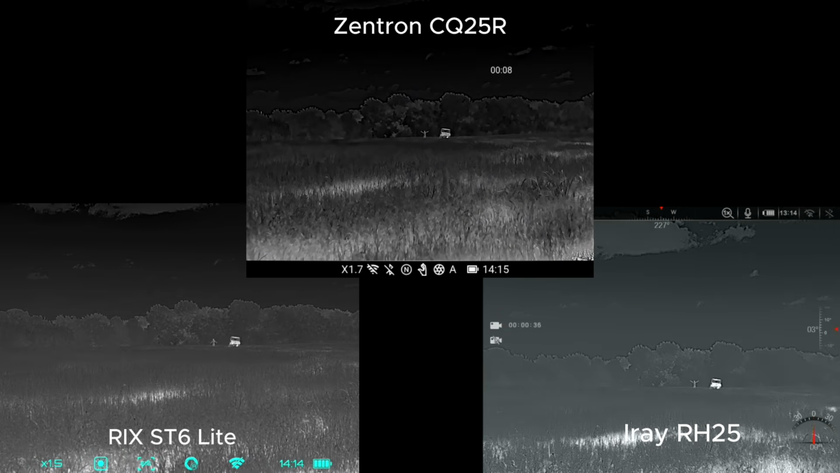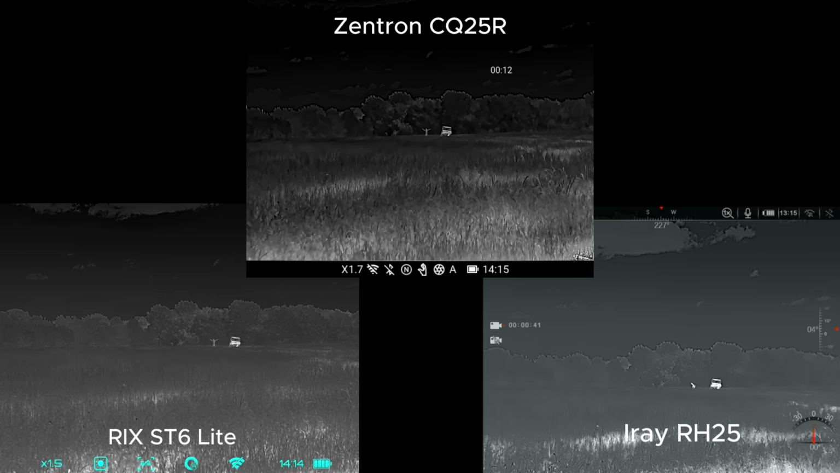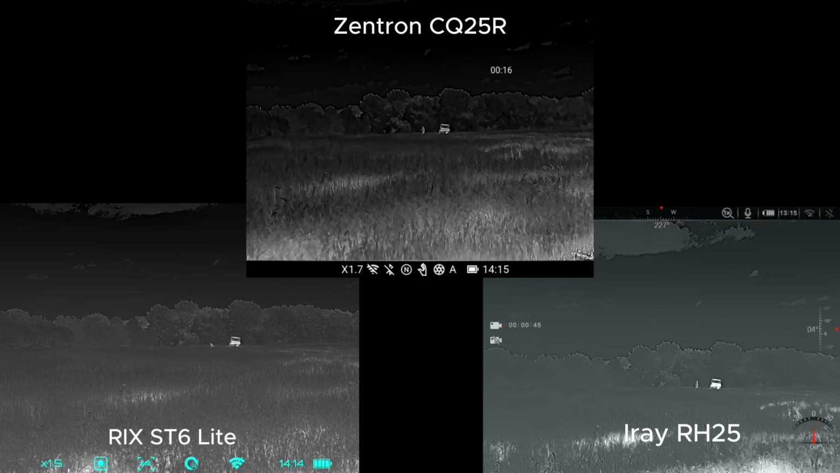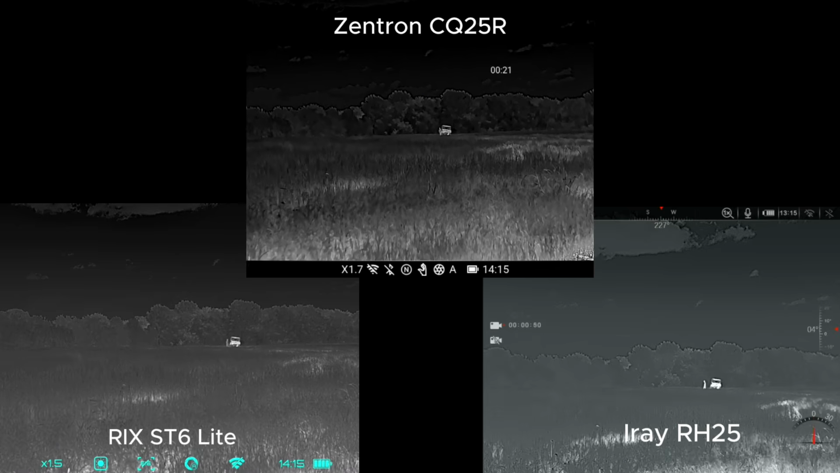This is going to be Wills at 200 yards with all three units. You guys can start to see, especially with all three units, that they can pick up Wills and the side-by-side pretty well at 200 yards.